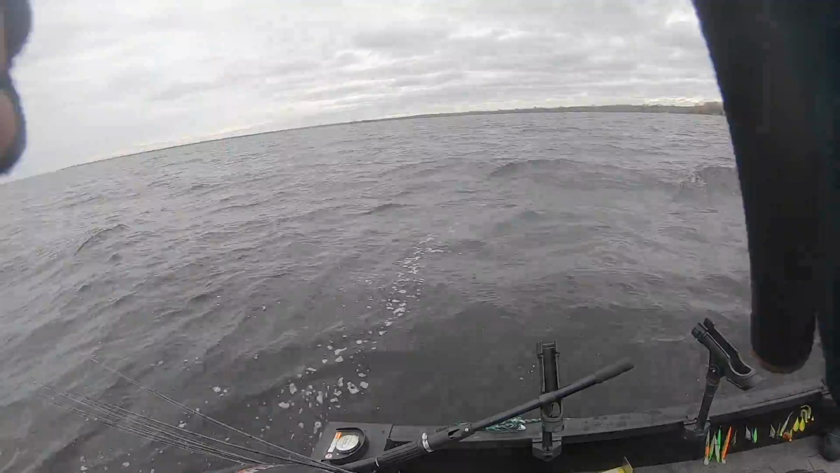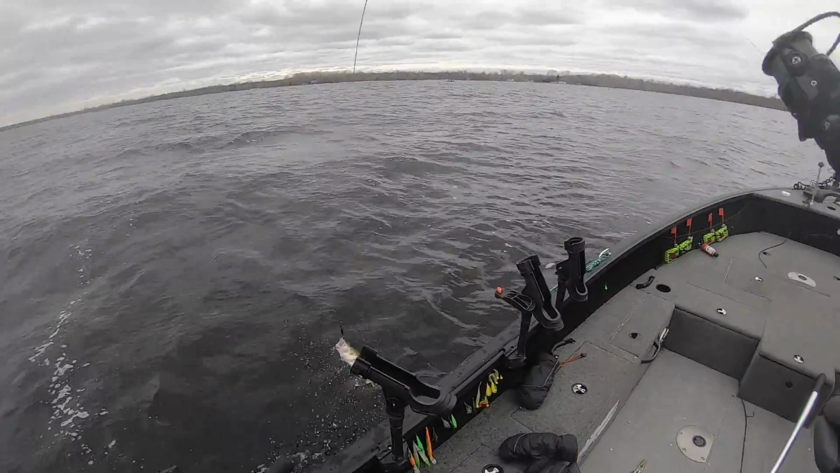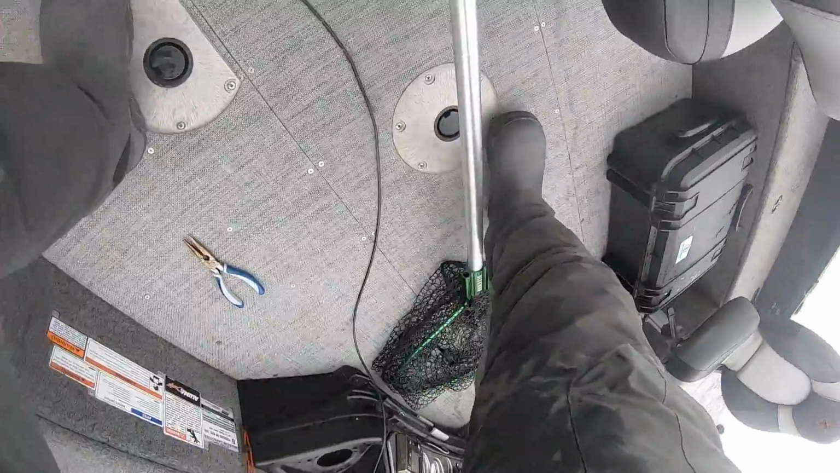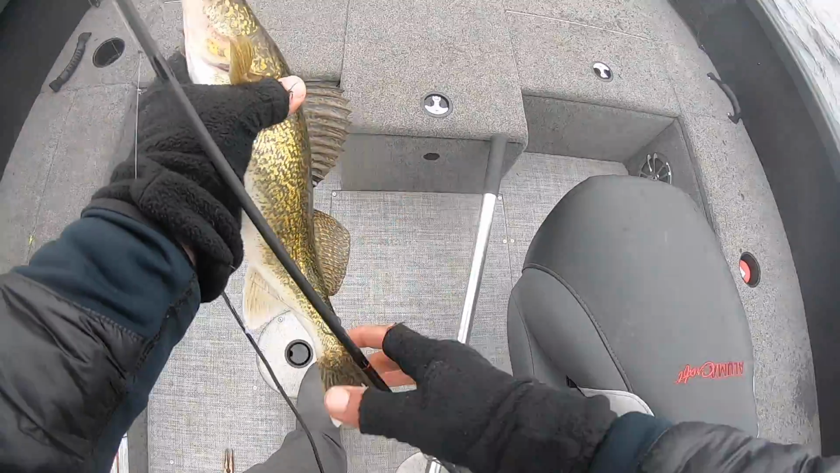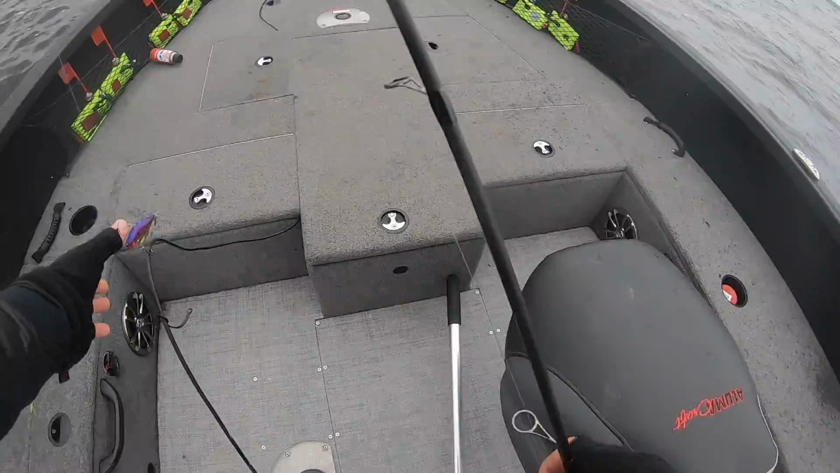Not a big one, but man, without side imaging, you would be absolutely lost. Just a little guy there. But when you get good at reading side imaging, kind of put yourself right in the zone. A lot of times you should be able to call your shots just like that. It's easily the smallest fish I've caught today.